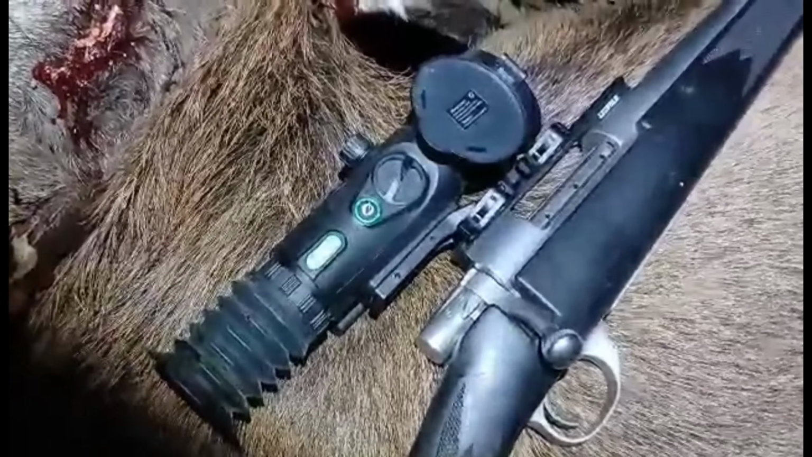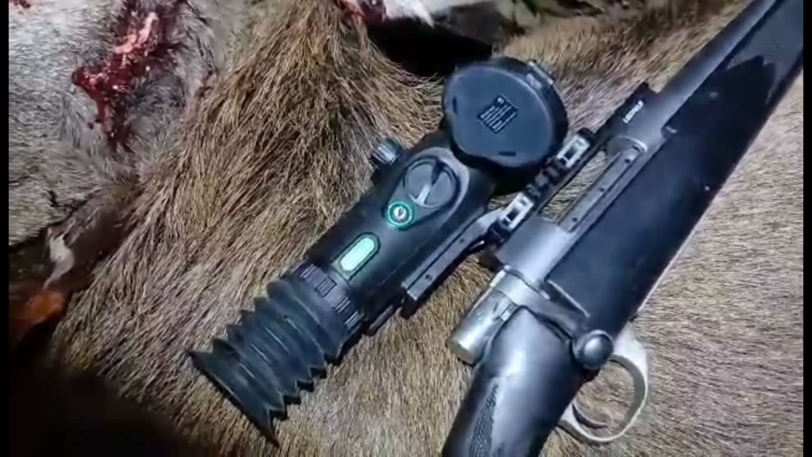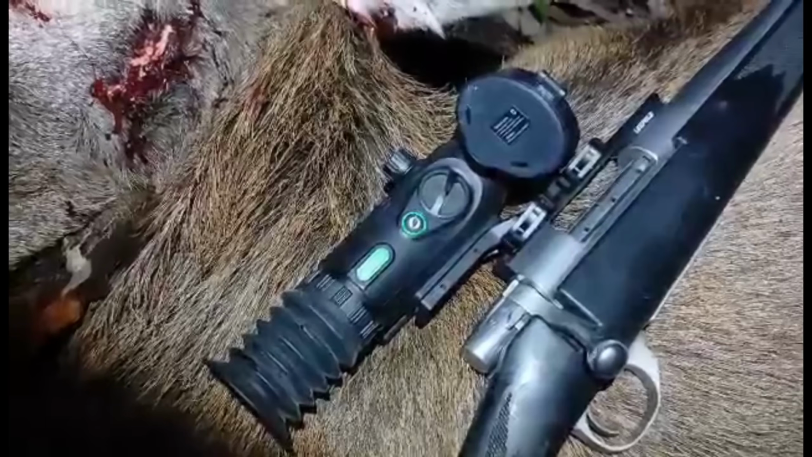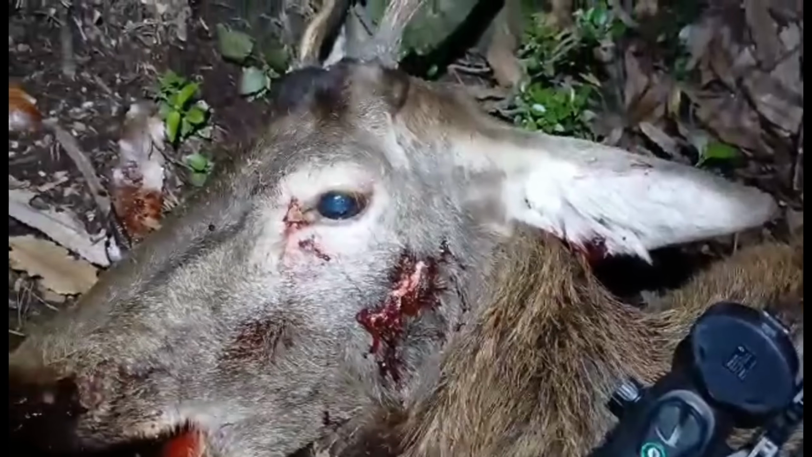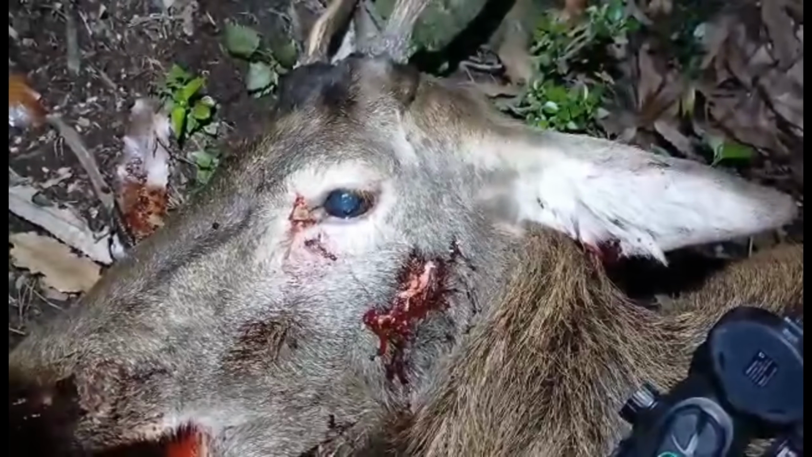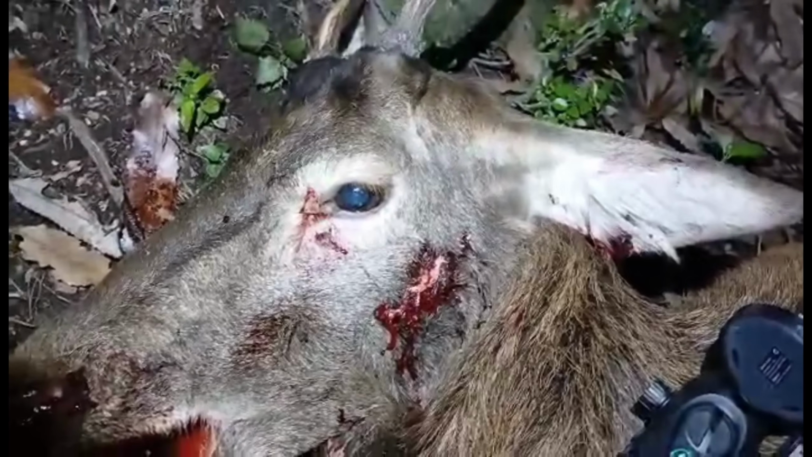Pretty impressive actually. That's pretty impressive shooting with that Oneleaf.ai Mars. Can't go wrong with that. That's going by the ballistic dot that I used at 292 meters. Pretty cool.